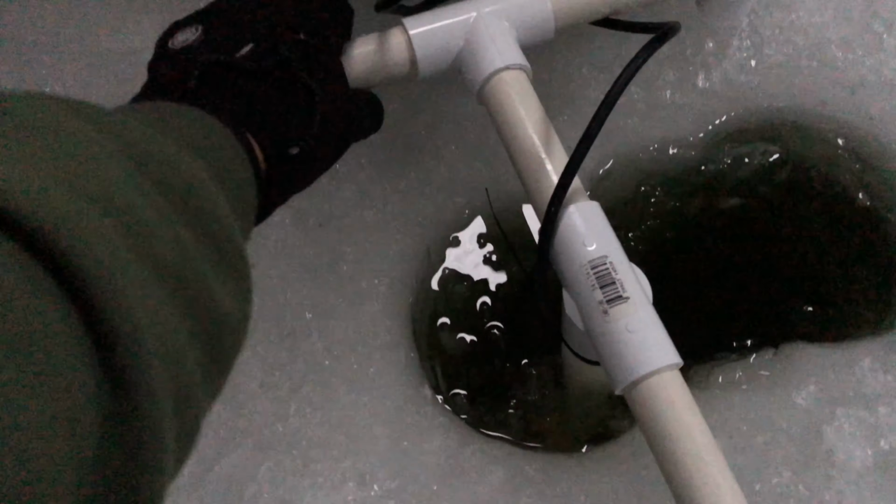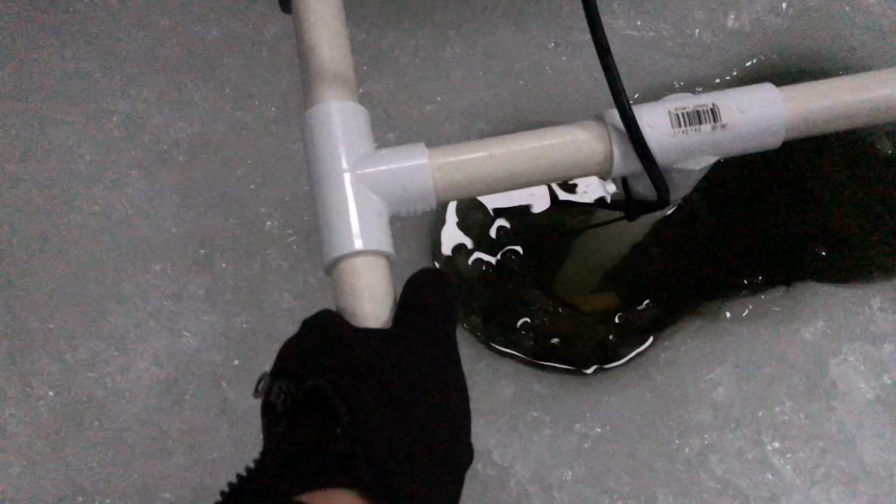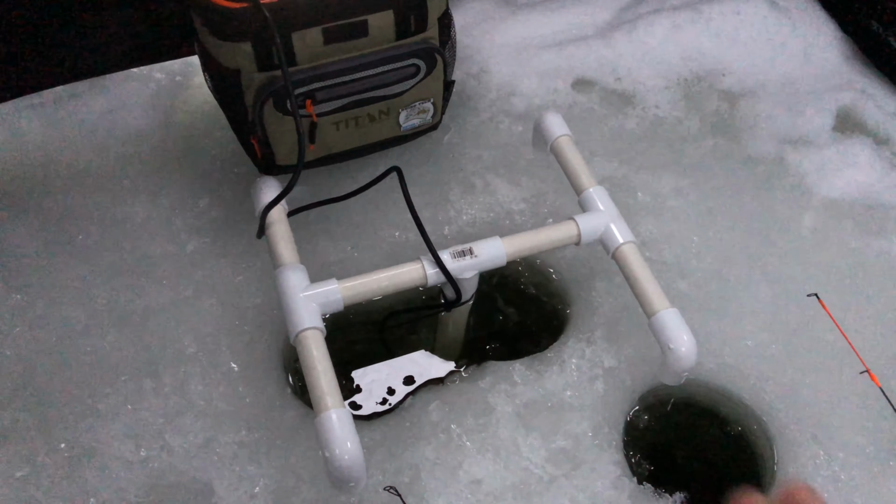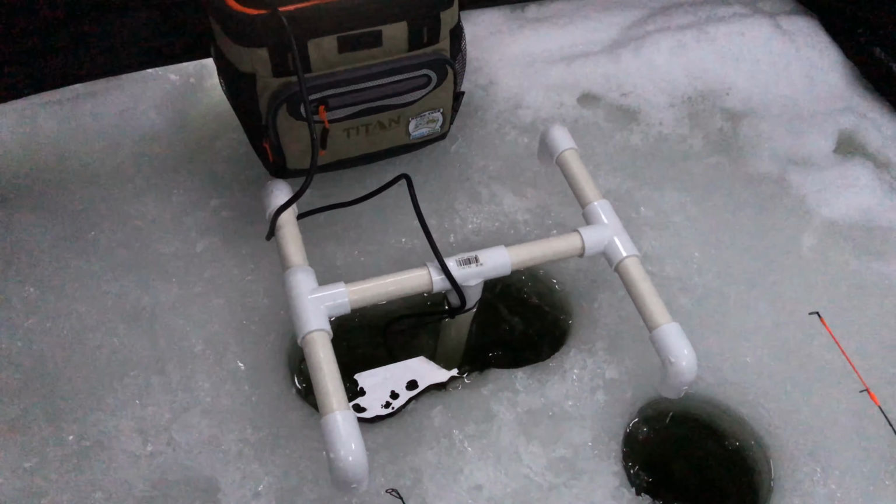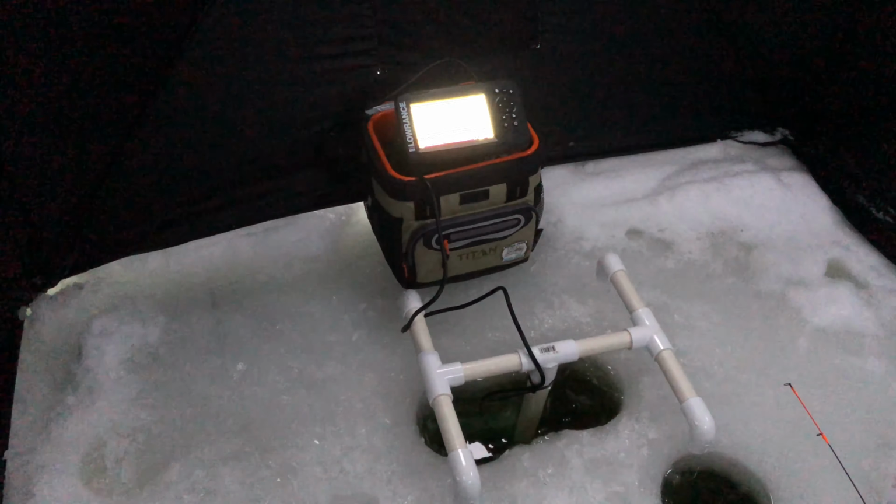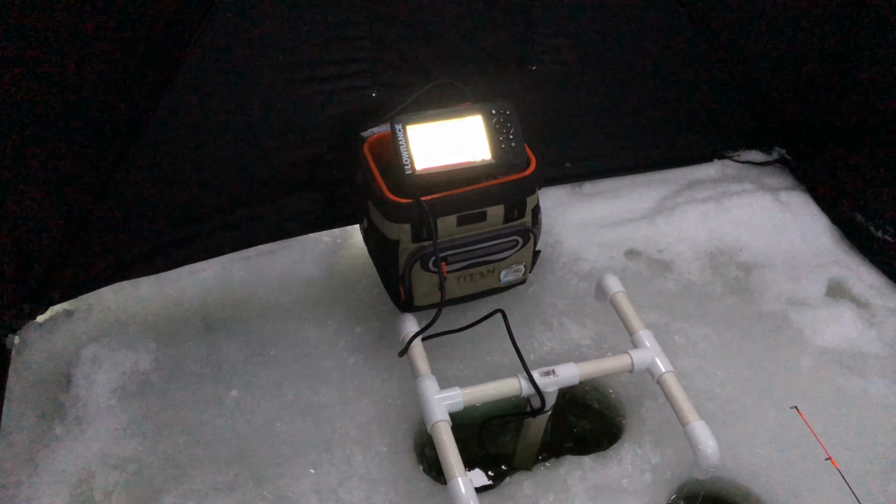If I wanted to scan left and right, I just switch it like that. Just switch it that way, and now it's scanning left and right. You can see when I made the adjustment in the graph, that's what shows up on the graph. This DIY seems to be working. I just have to catch a fish now.